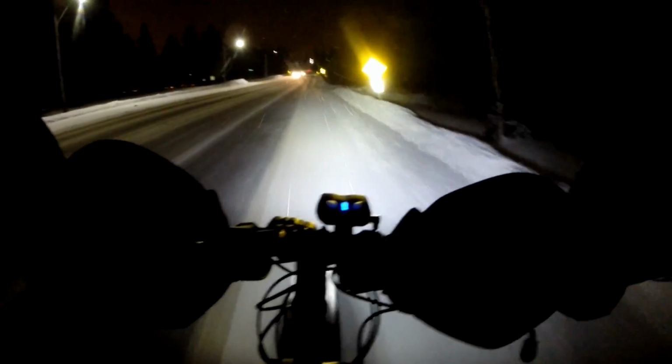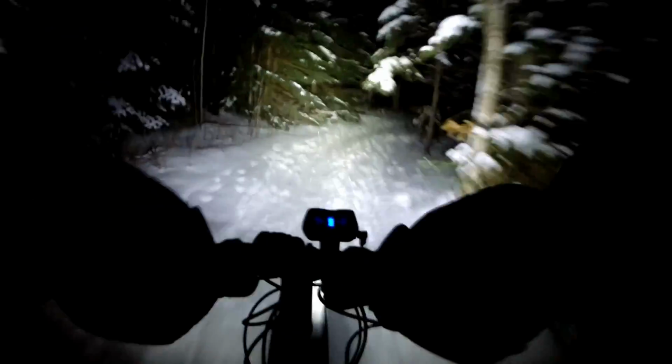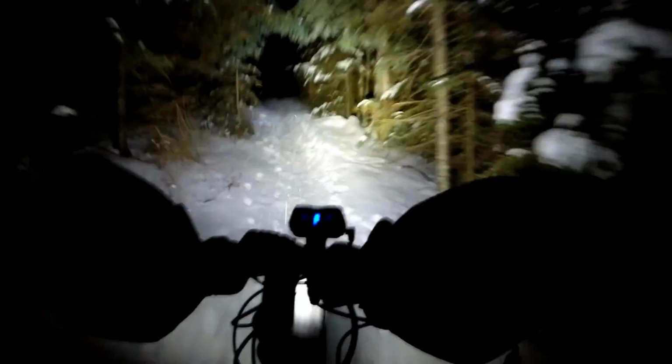Out on the streets here for a bit. We need to do a little more than 45 minutes in here. Do a couple full laps and then the ride home. It's about a 10-minute ride home.